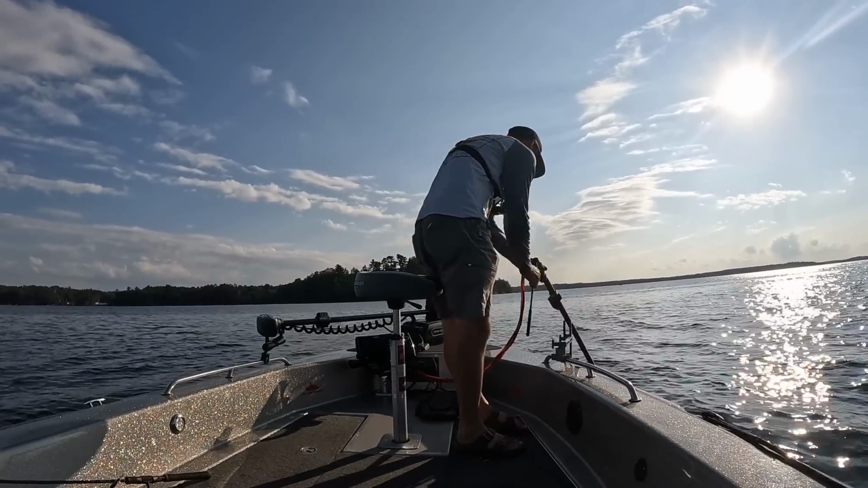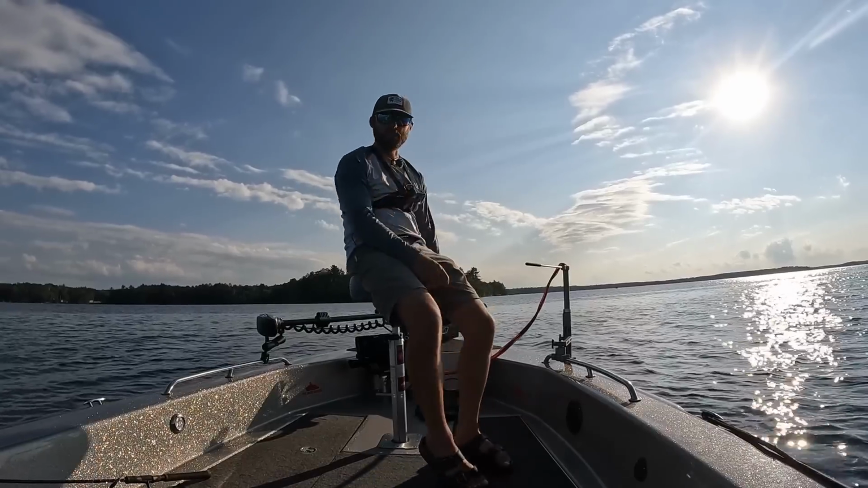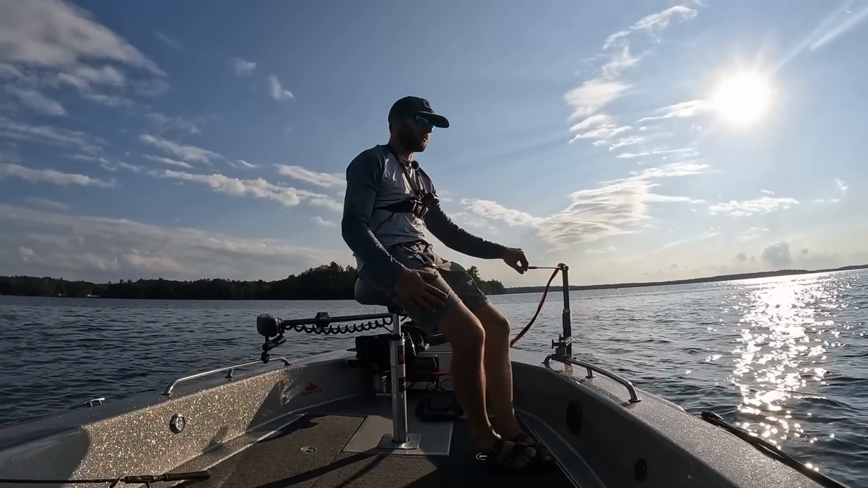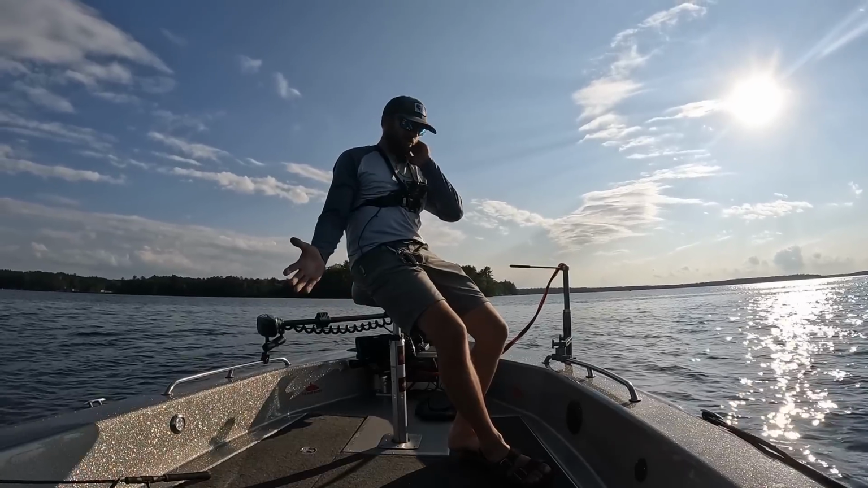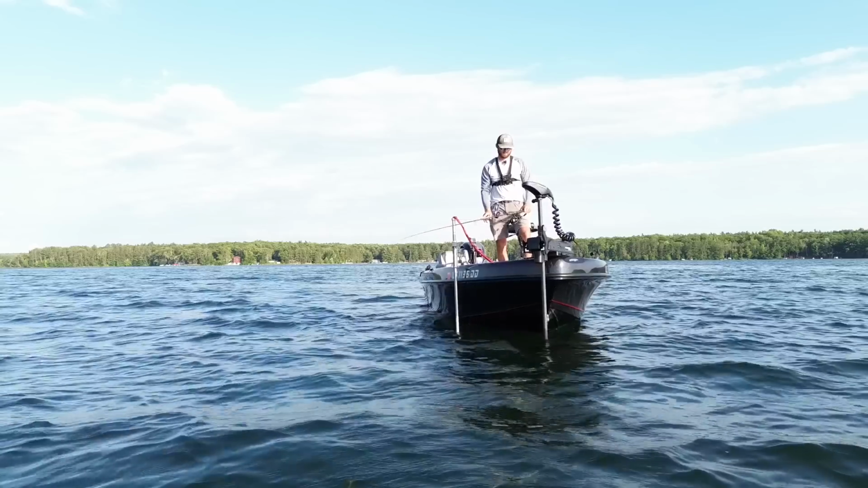Is one more effective than the other? I don't know. You guys tell me, right? It's kind of how you want to fish. But essentially what we're going to do is hopefully sharpshoot some of these basin fish up high in the water column. So stay tuned. If I can get 3, 4, 5 bites tonight, I'll be very pleased. They should be bigger fish, and it should be fun if we can get it done. But we don't have a lot of time, so stay tuned. Let's get it rocking and rolling.